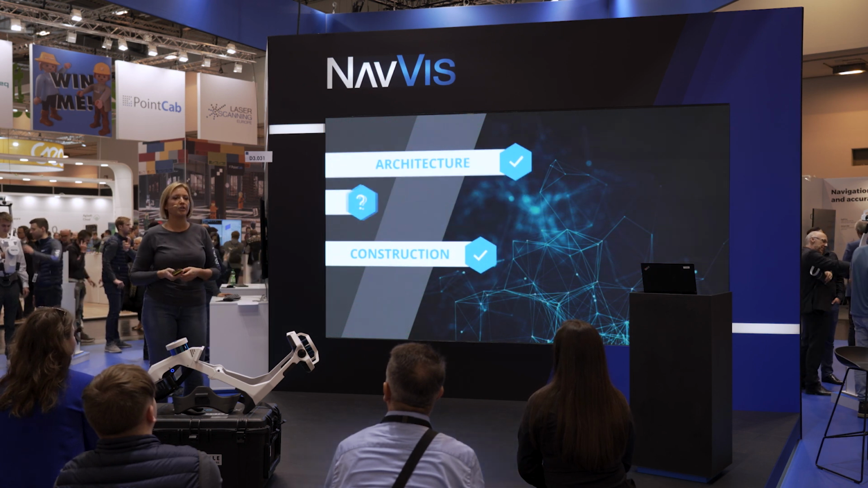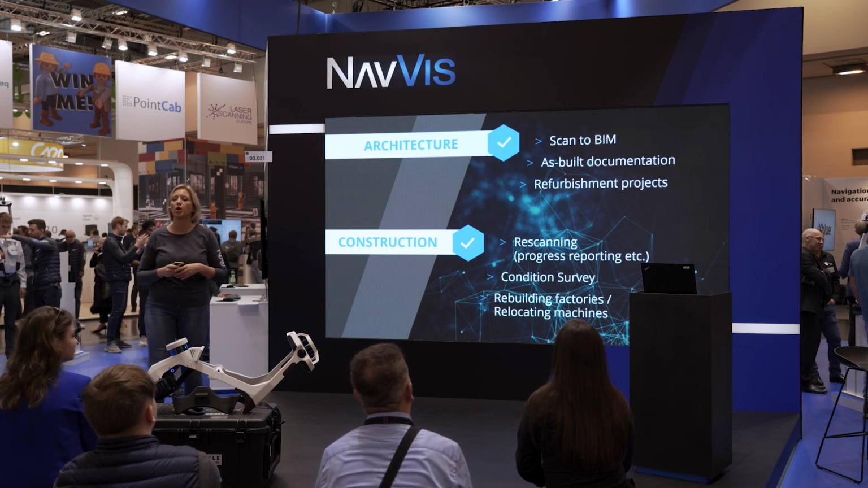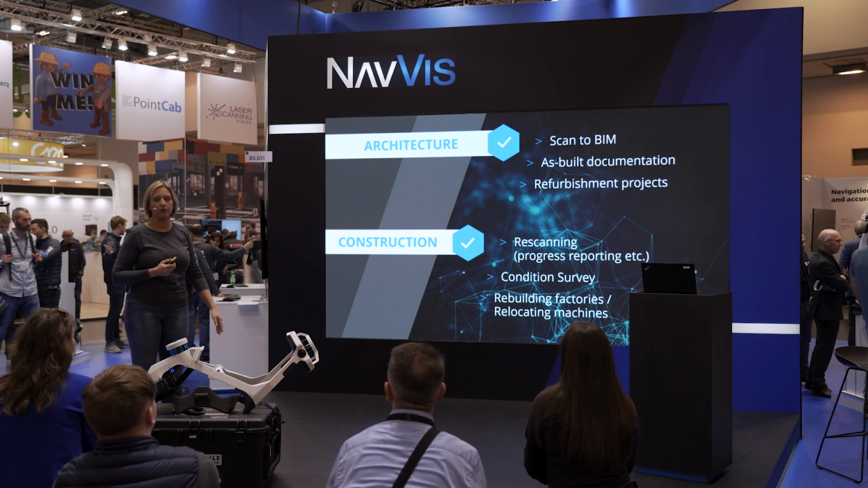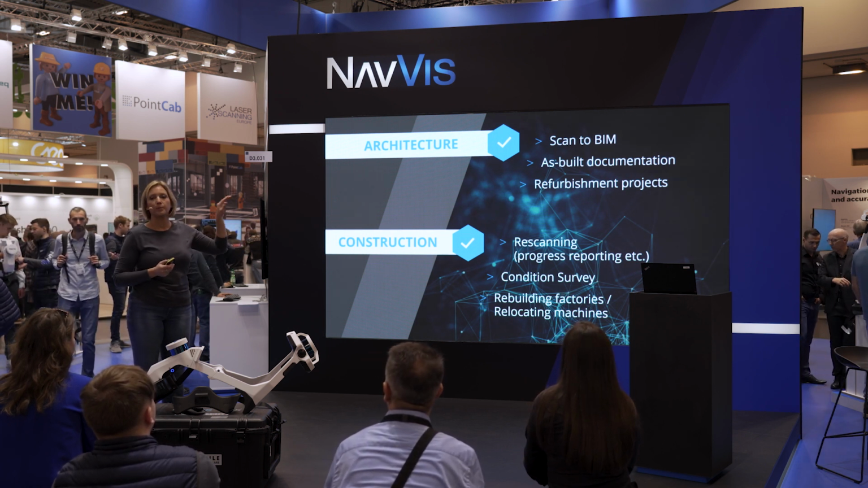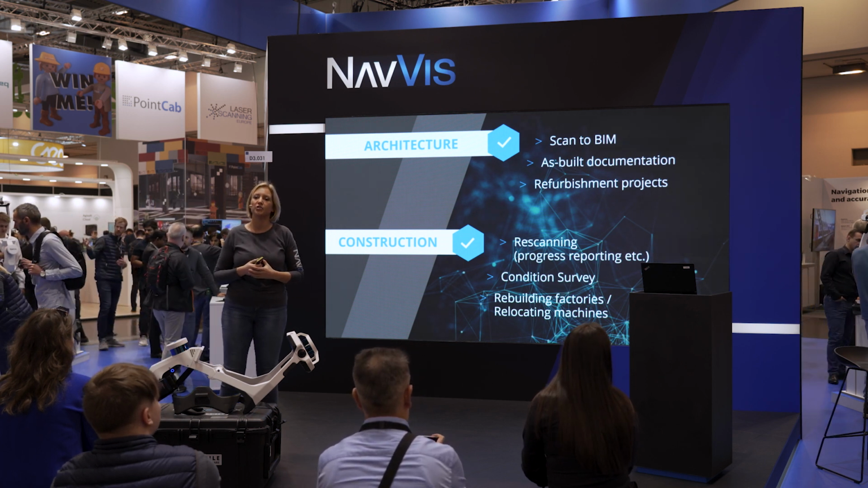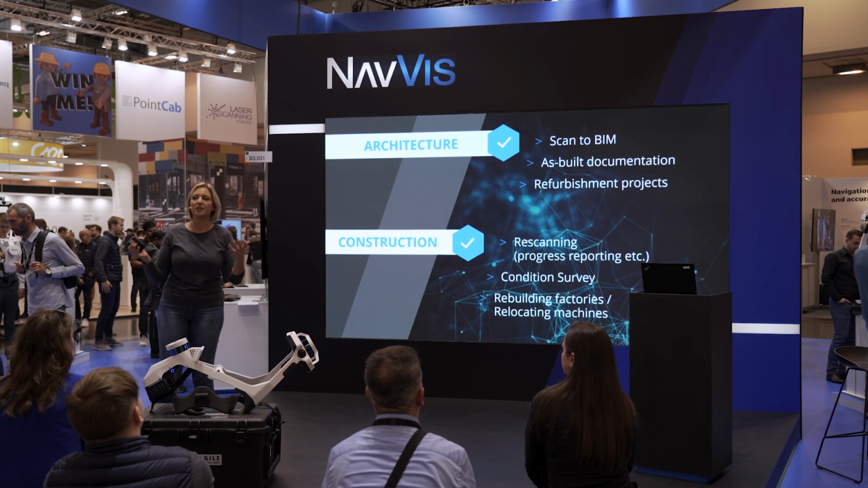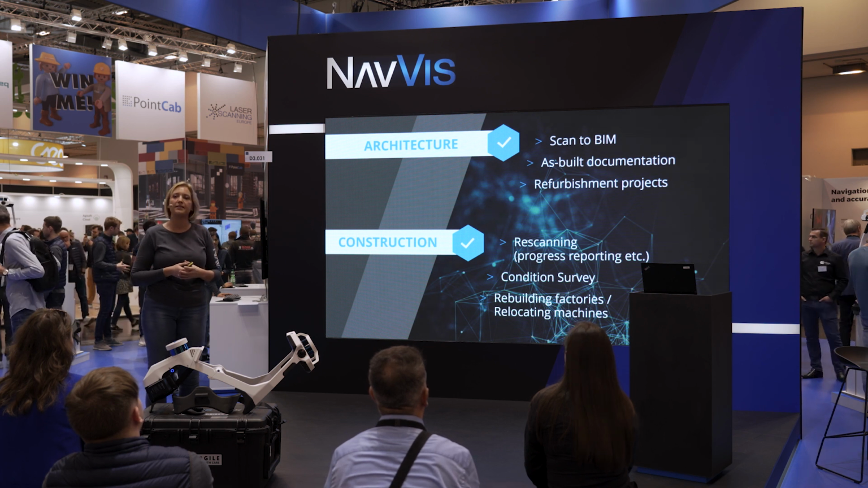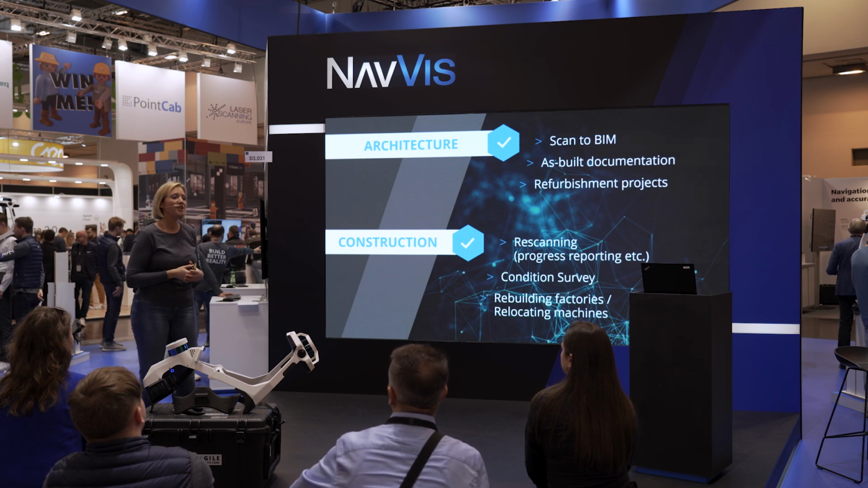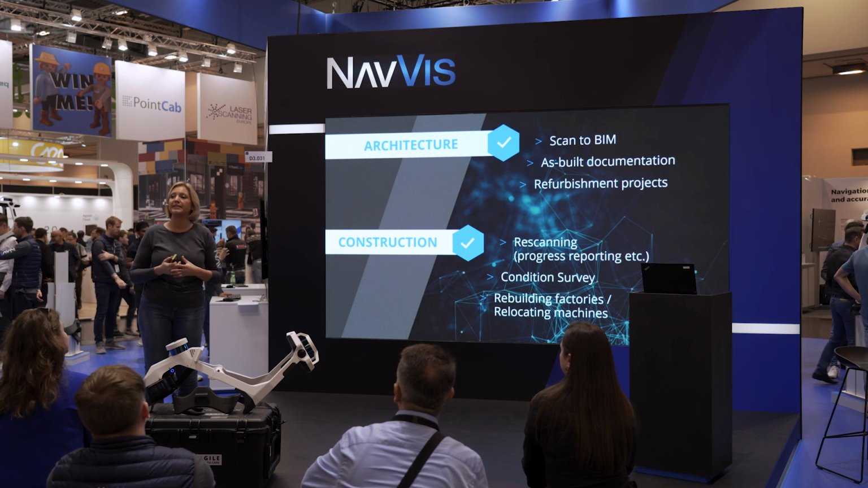If we look at architecture and construction, I just show some use cases, the ones I think are the most common. Scan to BIM could also be under the construction part. However, Scan to BIM, as-built documentation, and refurbishment projects are the examples within architecture. The strongest use case for us is still Scan to BIM. Especially in the Nordics that I'm responsible for, I feel like in Sweden they have already scanned every building that exists there. They're really far ahead of the rest of Europe, at least. And as-built documentation is something we also see a lot.